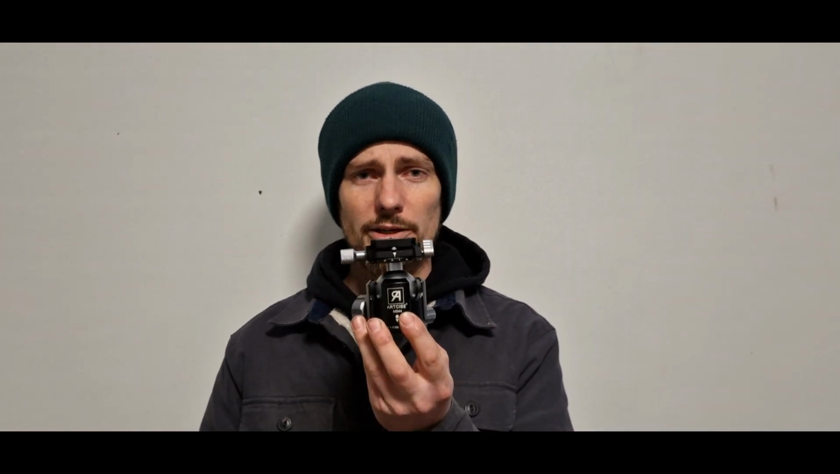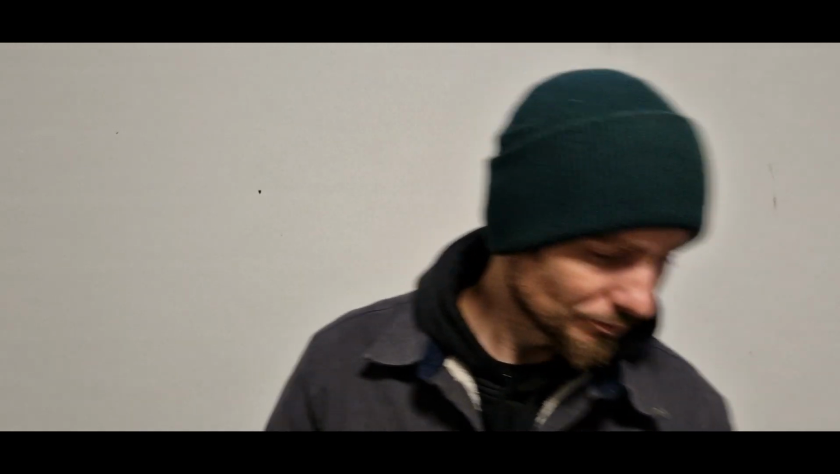So you can see I've removed the clamping system. I've bought myself online an ArtSize MB44 ball head. Now this is rated for 25 kilos, so it should be more than ample for my rifle. I'm just waiting on a sleeve that I can put into the Bog Pod so I can get this mounted on and start using it.